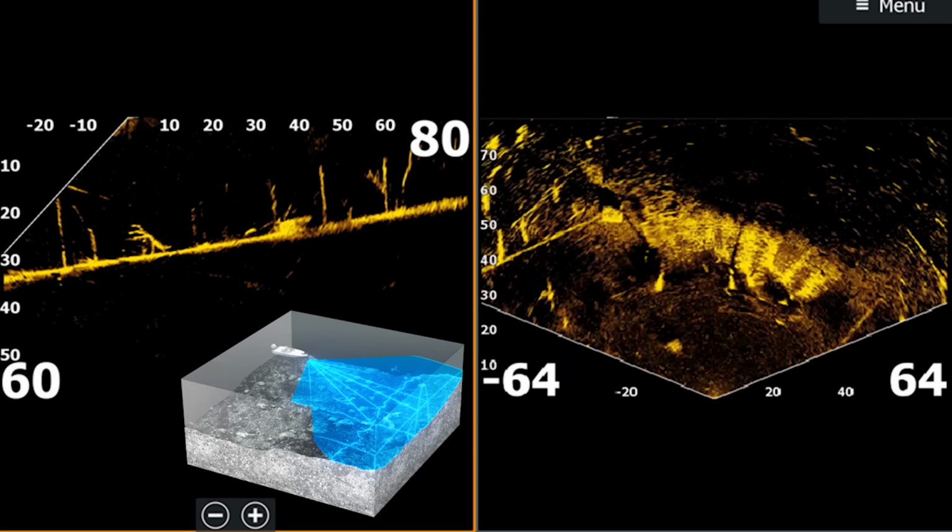Here's a look at the forward and Scout mode together. This will be helpful when you're targeting fish with your forward view. You're going to be able to see how they're using structure, relating to structure, and which way they're going when you lose them in the forward view. You'll still be able to see them in the Scout view.